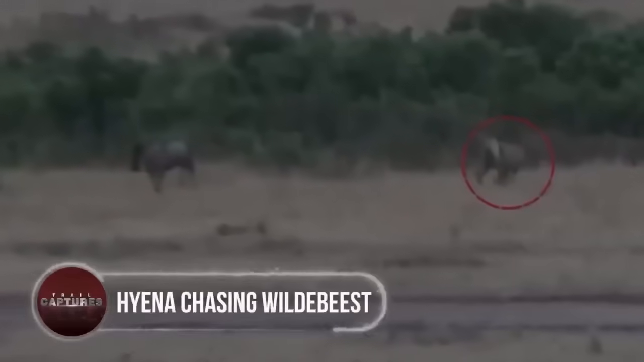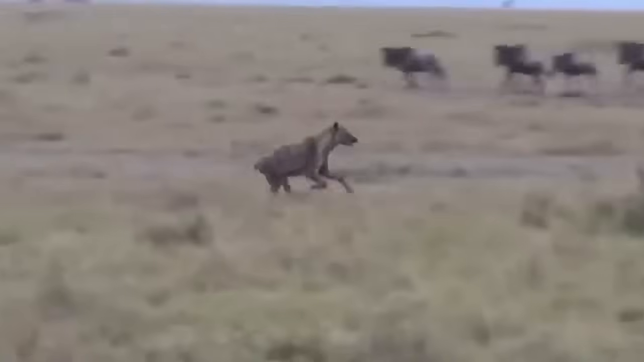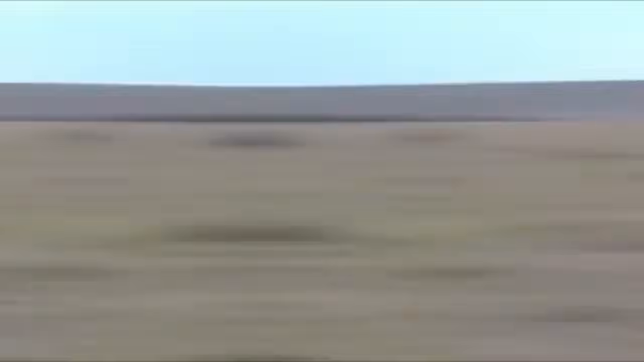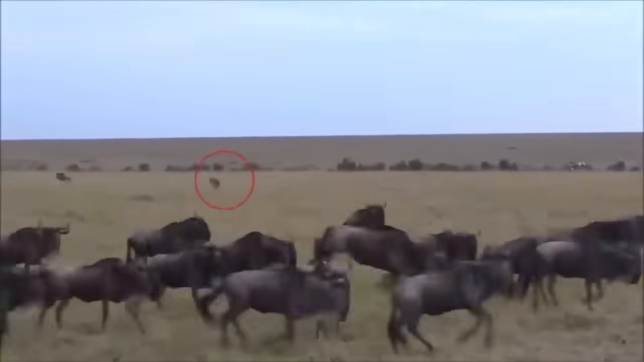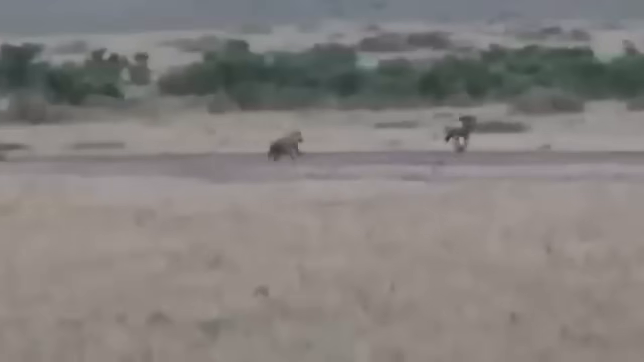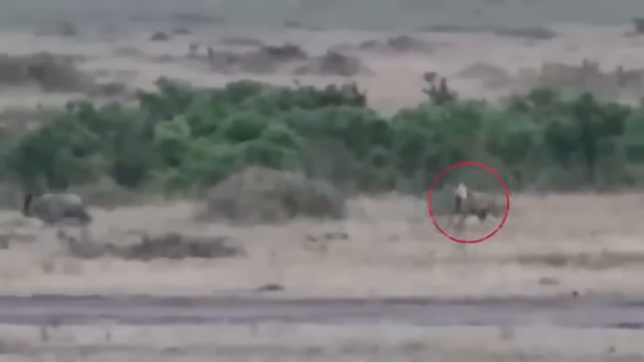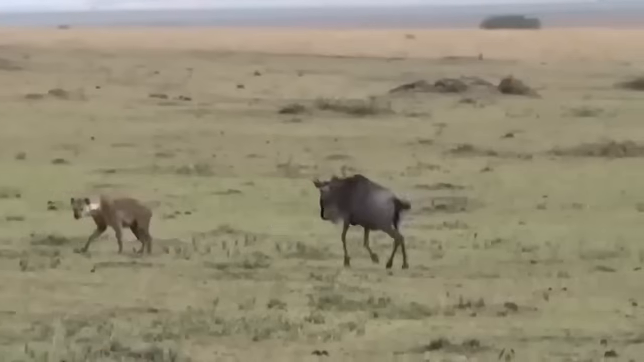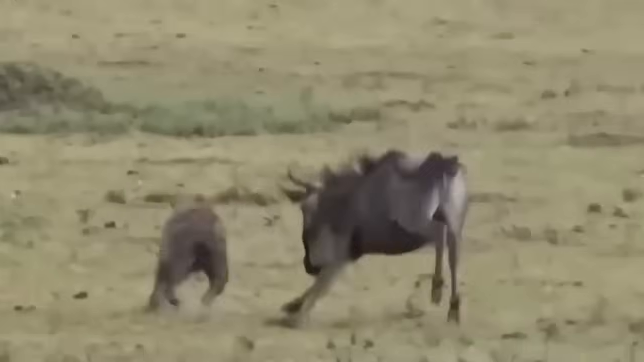Hyena chasing wildebeest. In the vast savanna, a pack of hyenas pursued a herd of wildebeest. One wildebeest, separated from the rest, found itself in a tense chase. The hyenas relentlessly pursued, with the wildebeest giving its all to outrun the hungry predators. In a display of agility and determination, the wildebeest evaded its pursuers for an impressive length of time. But ultimately, exhaustion took its toll, and the hyenas secured their meal.